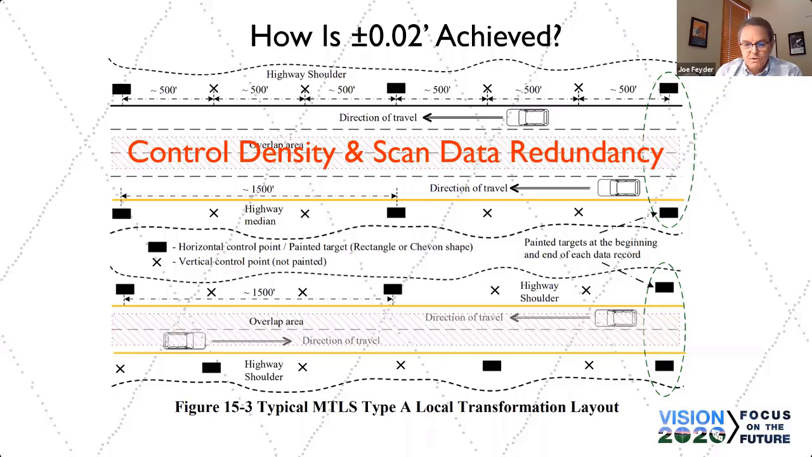Redundancy is the key to a good cloud-to-cloud adjustment. Without a good cloud-to-cloud adjustment, going to the next step of locking it down to ground control, you would probably see residuals between the targets that you would not want to see in the data.